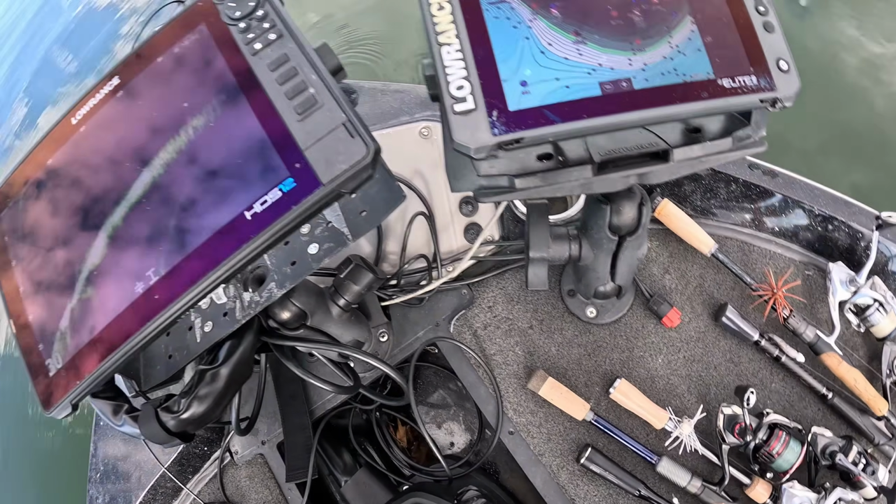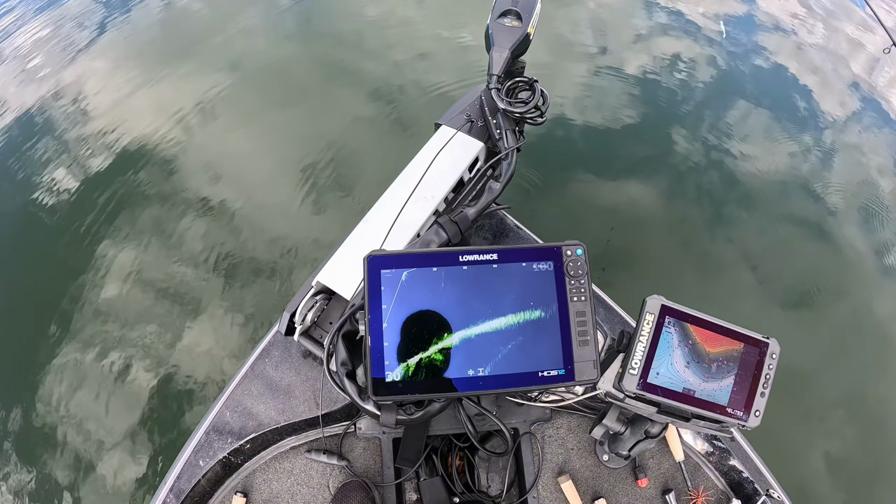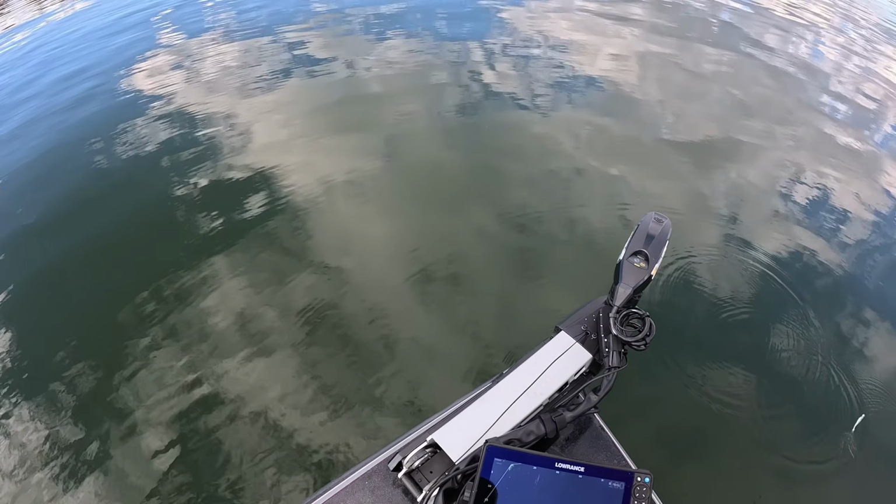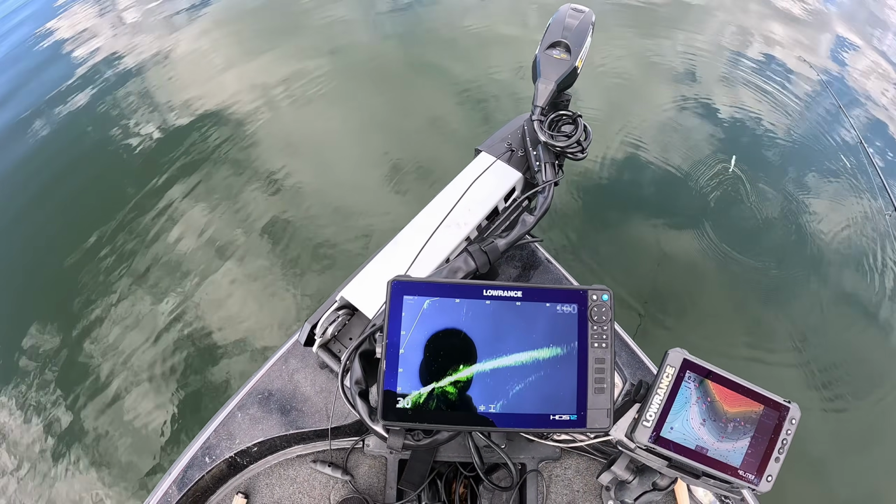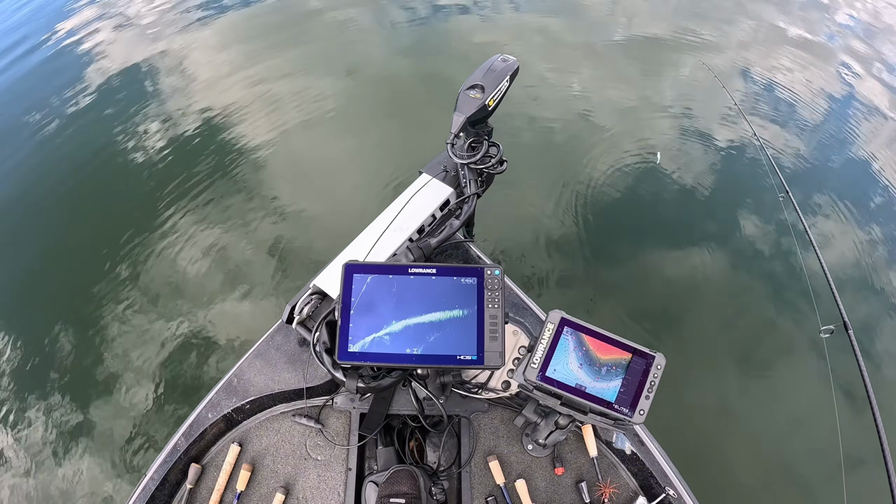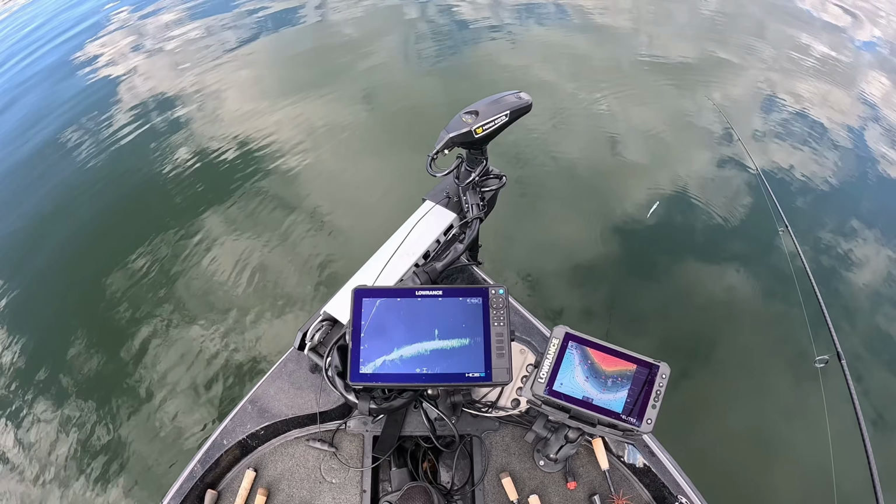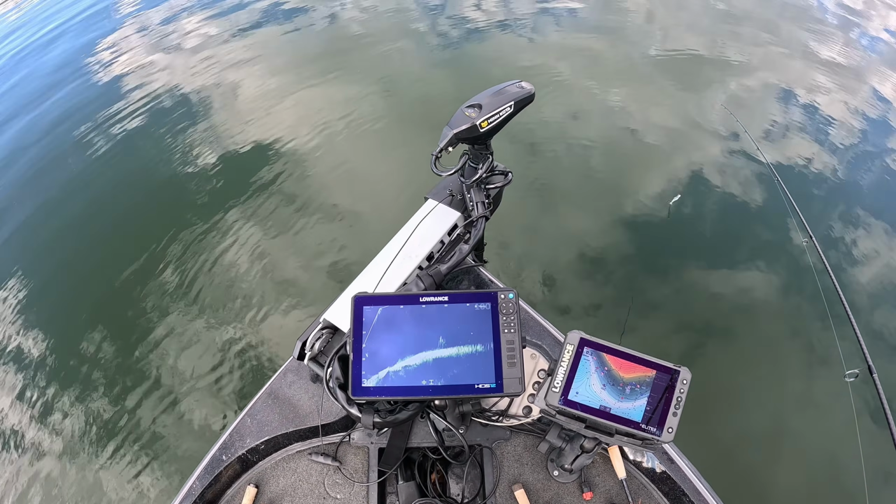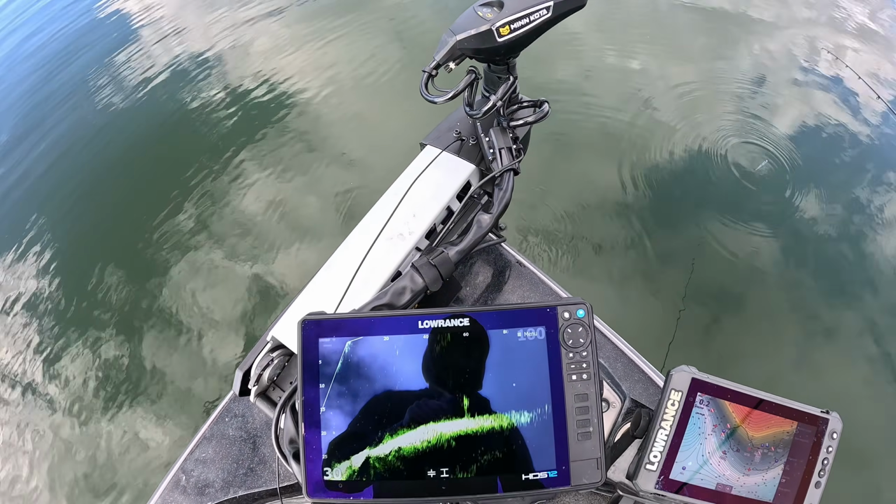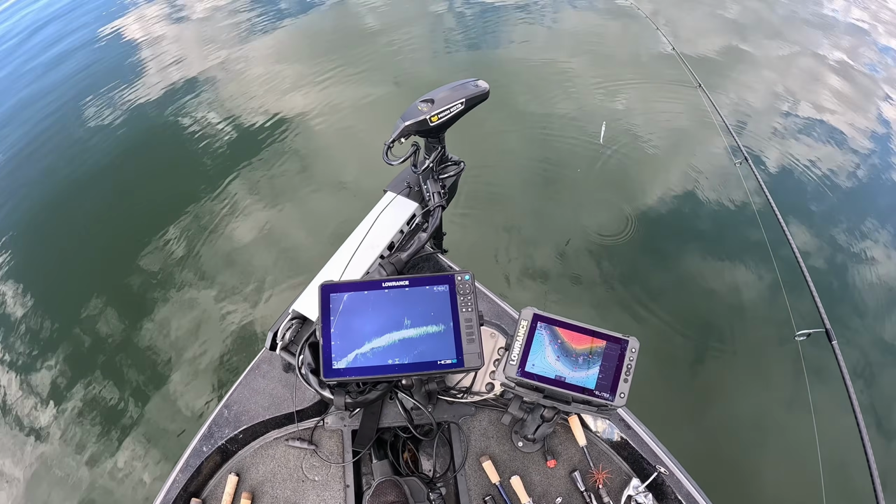When you catch them, you'll see that they're really pale in color, and that's just because they've been down in that deep water, and we've had a bunch of rain here, so the water's been stained up for probably about a week now. But that's going to be one of the next places they go, and you're just going to have to experiment. There's a few still in that piece of brush that we caught that one out of. You're just going to have to play around and see what kind of bait they're going to want to eat.